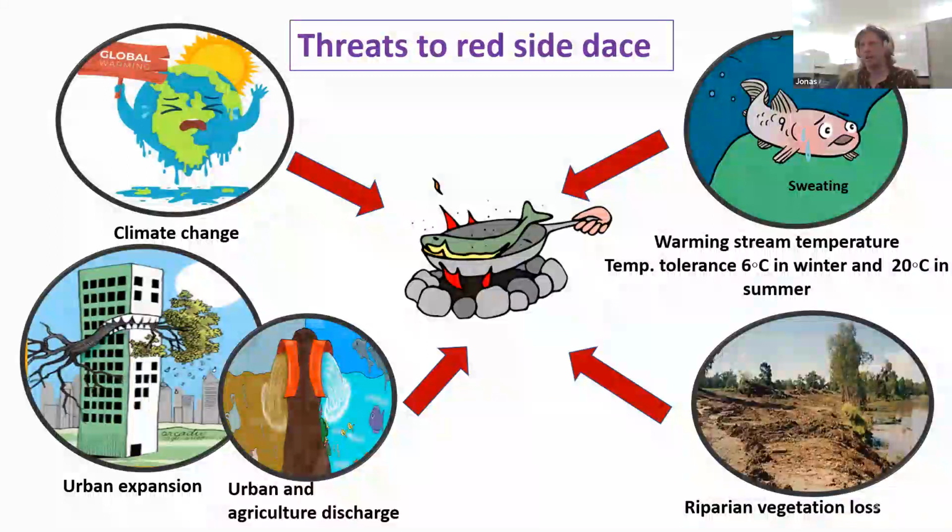I think Shraddha did, at least in an earlier draft of her paper, bring in another paper that was showing these higher maximum critical temperatures, where the red side dace would literally start floating and stop swimming, which is at these higher temperatures.